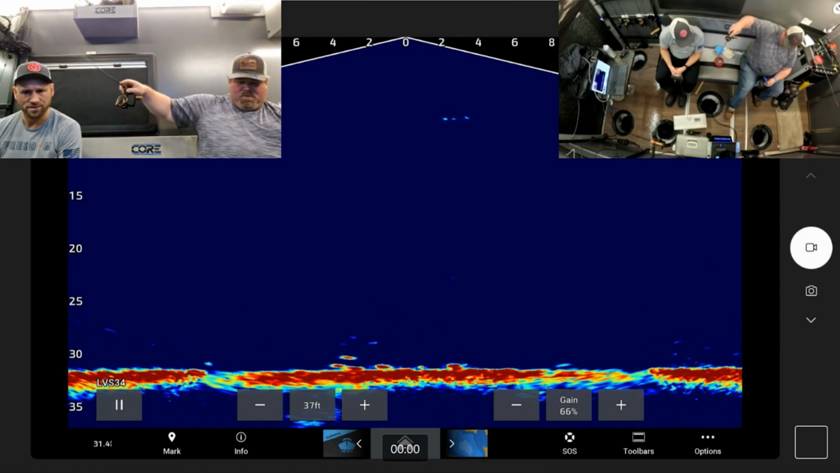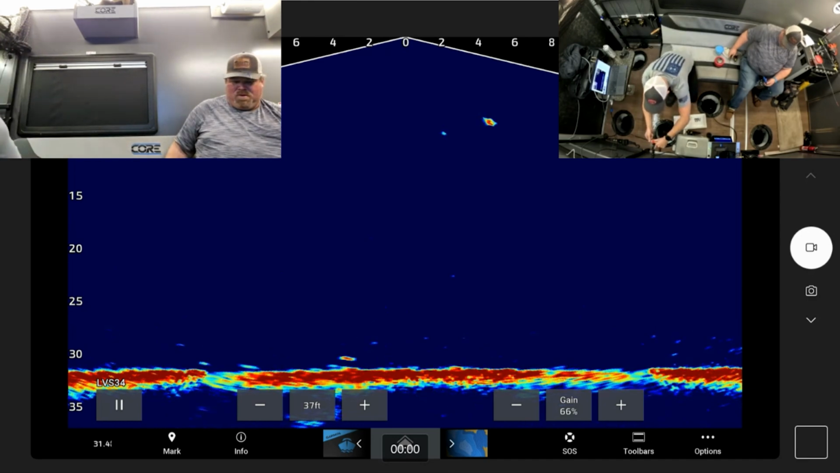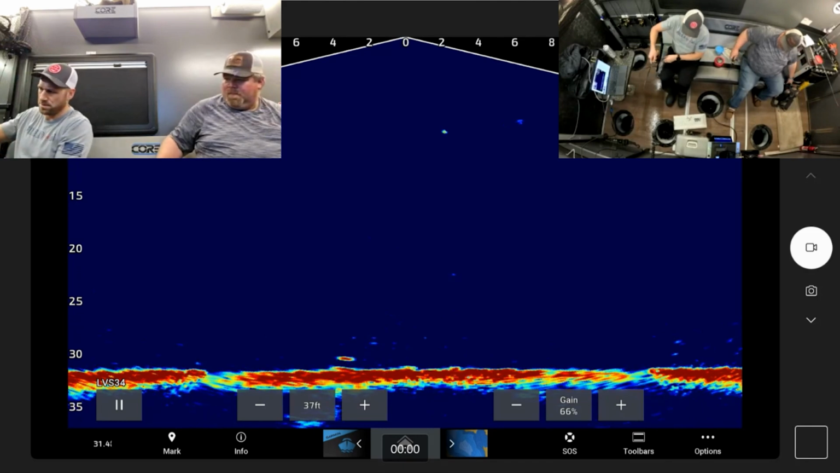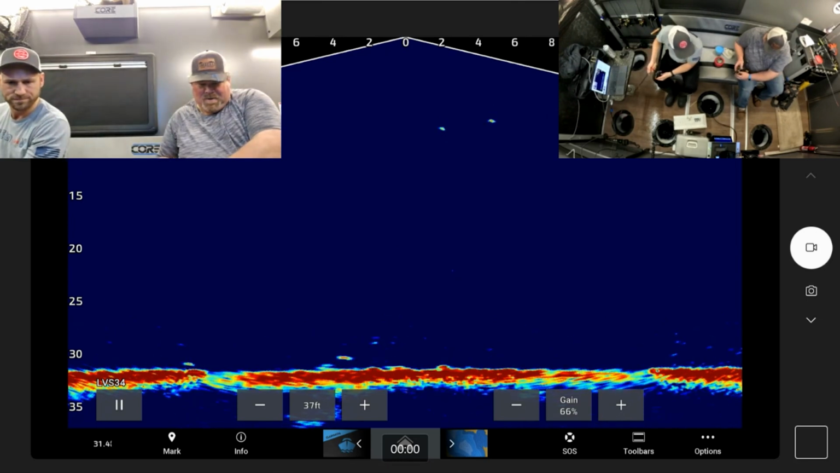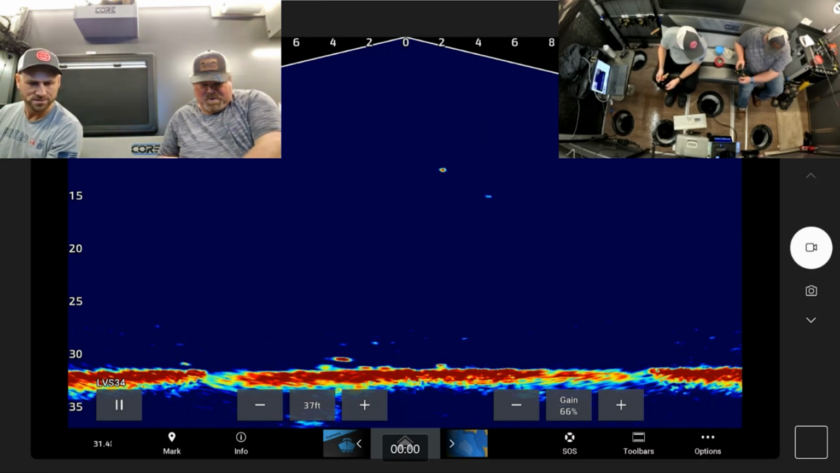Oh, he might have it. I think he has it. Yeah, I got black line. Yeah. Set it. Oh, still got the minnow. He didn't get the minnow. You're off. Wait. Dropping it too, so that way see if he goes back for it.